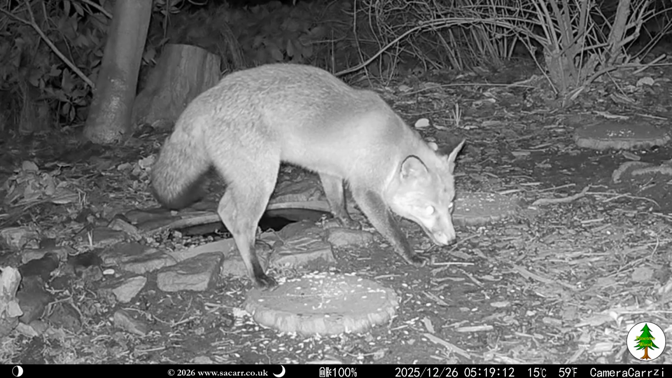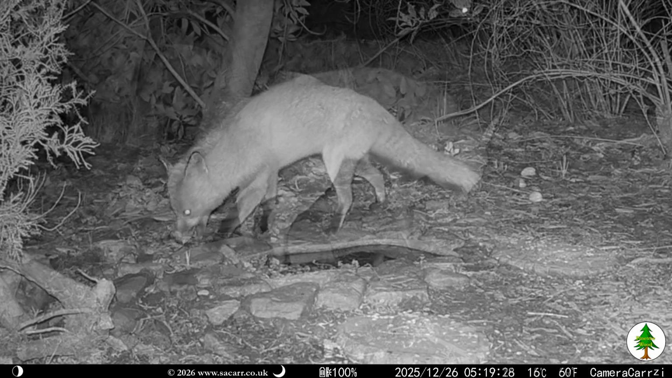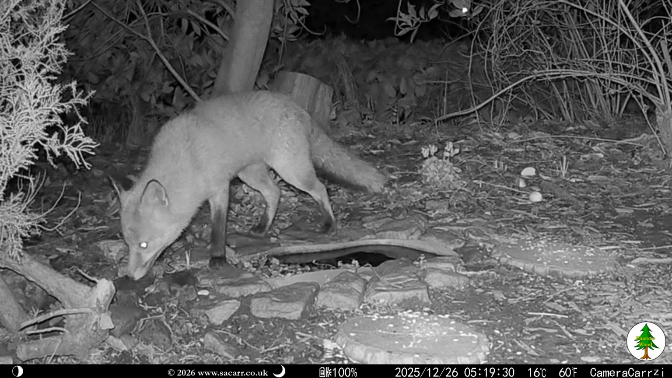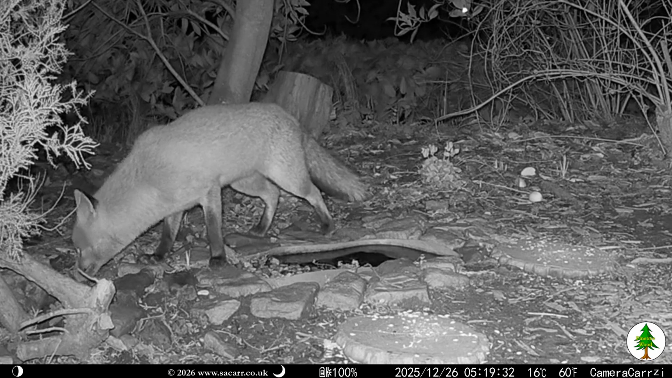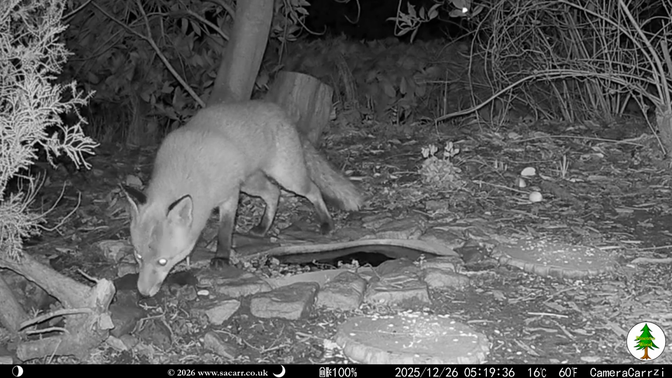This can be even more challenging if the fox's fur is wet and shows up looking different on the infrared video. Ginger hung around the wood till 5:20 before leaving the wood and heading for the lawn.